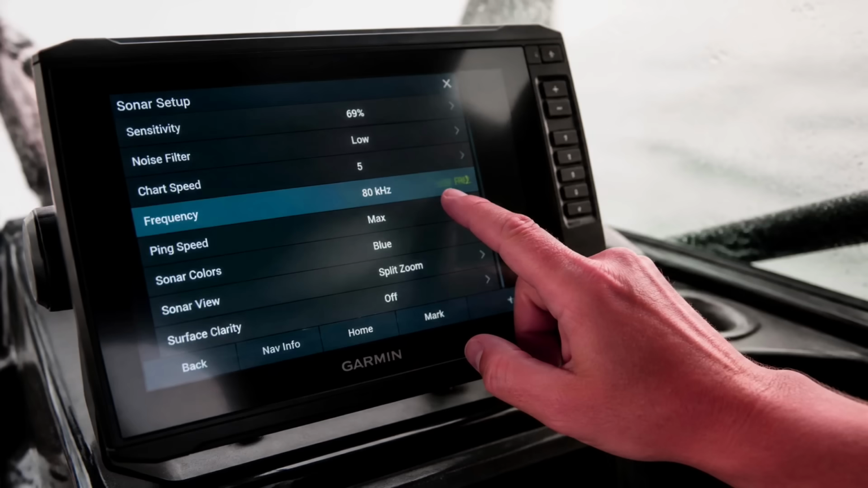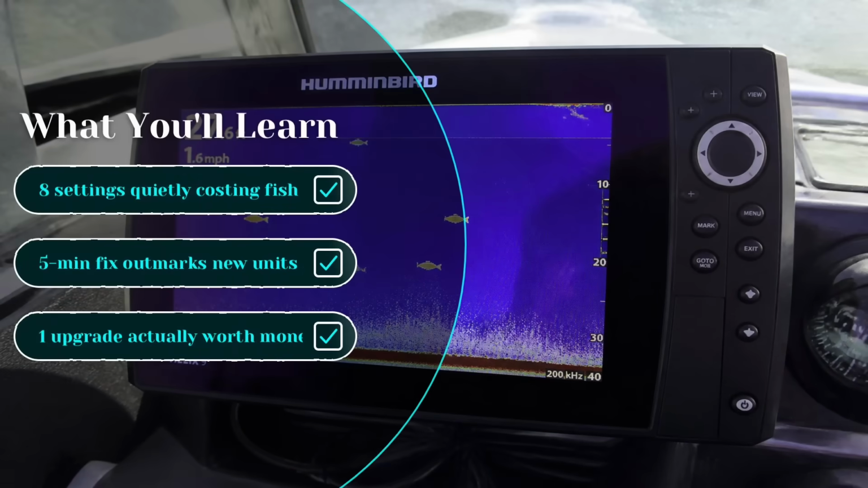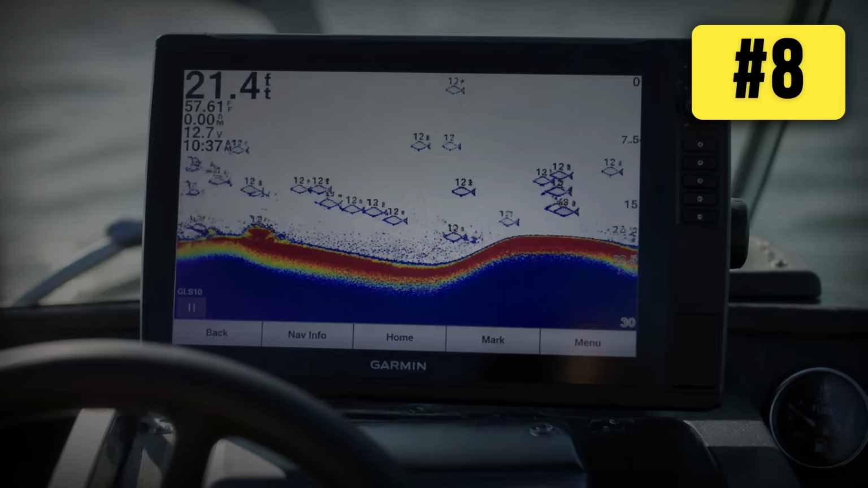It's 8 settings you can change for free, right now, on the unit already screwed to your dash. By the end you'll know the 8 settings quietly costing you fish, the 5-minute fix that outmarks a brand new unit, and the one upgrade that's actually worth your money. So, number 8. The fish symbols.